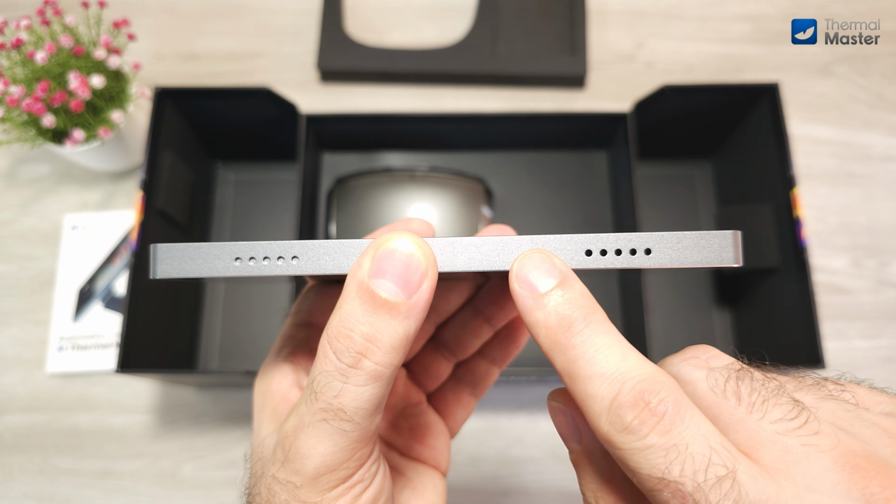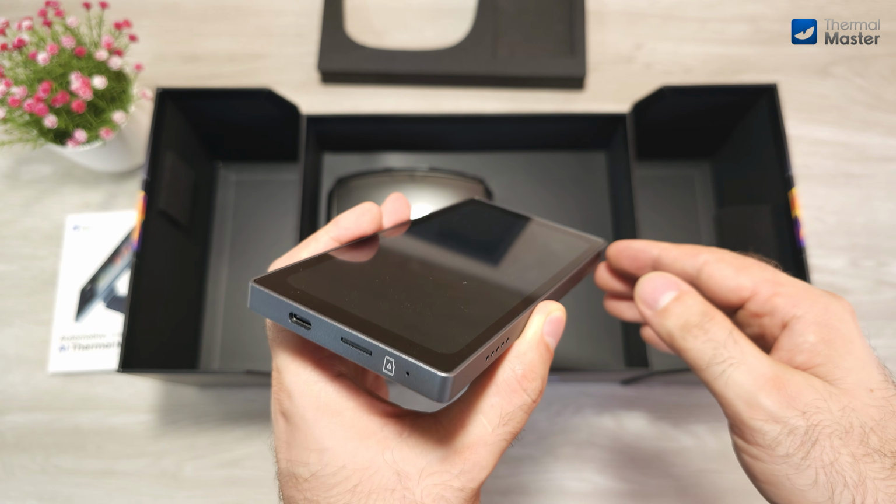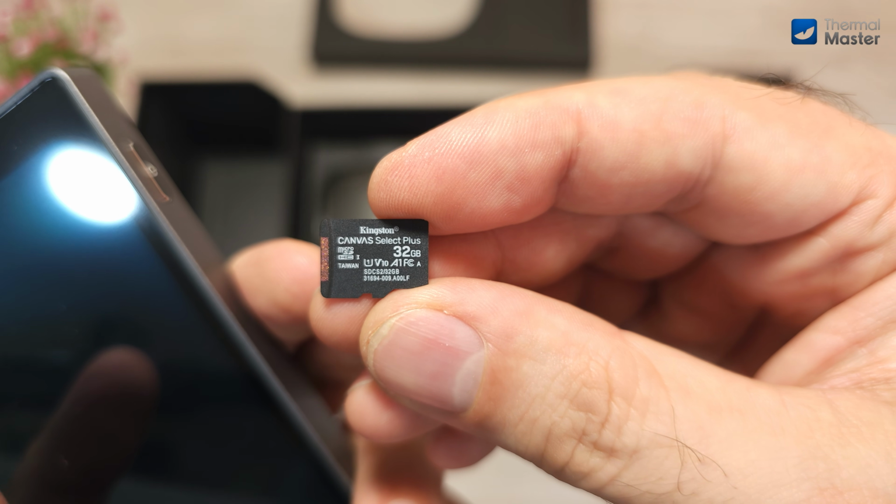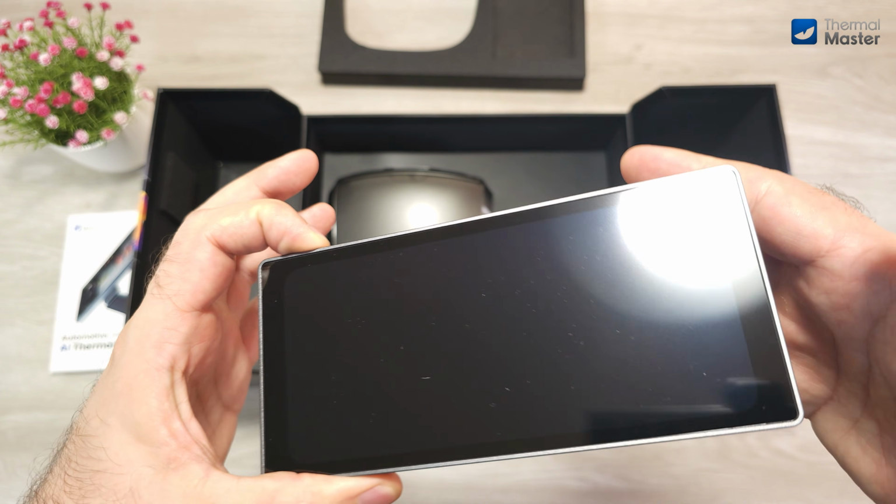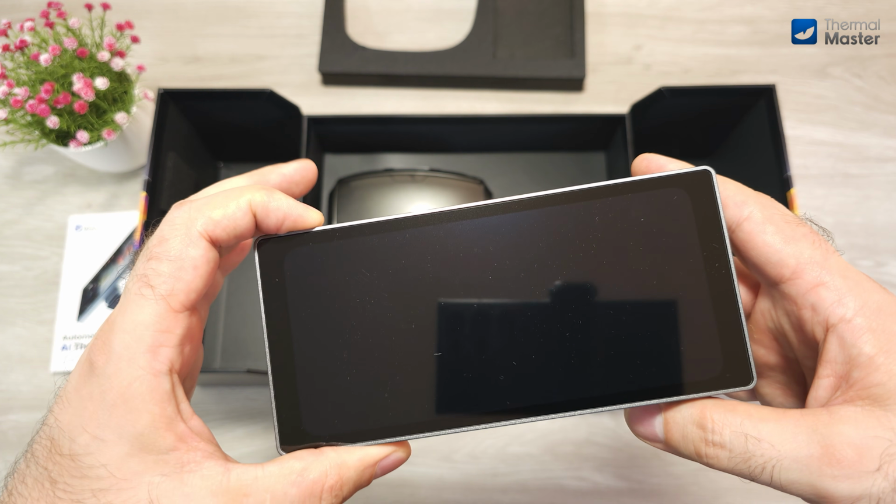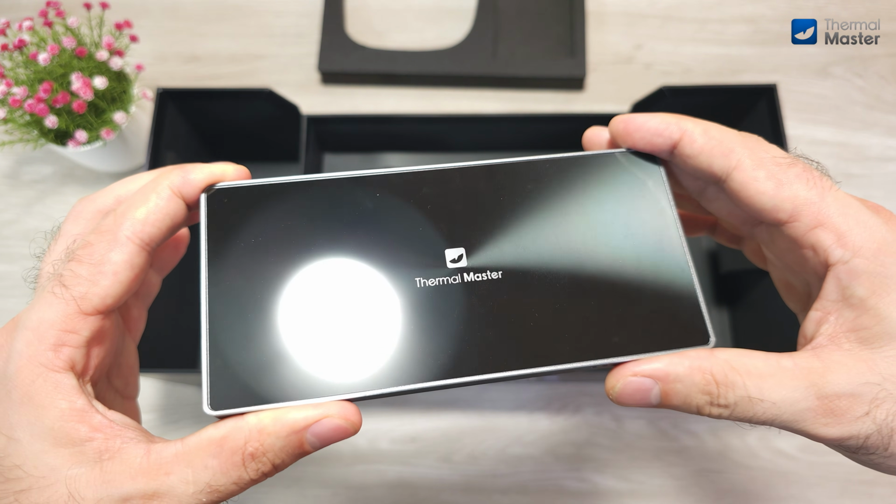On the other side we can see a speaker, a microphone hole for the voice commands. Here we have the 32GB SD card, and we also have a power button here. There is no built-in battery in this device as it's being powered by the USB-C port directly from the AI box. The back glass also has a very nice design.